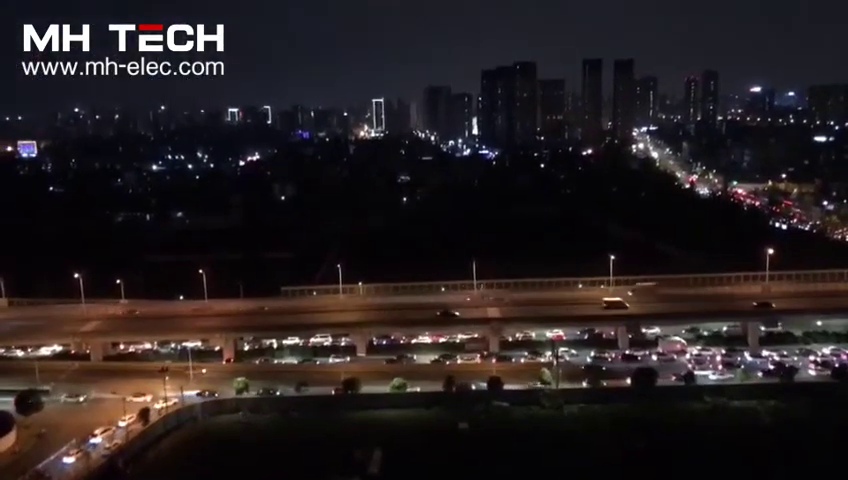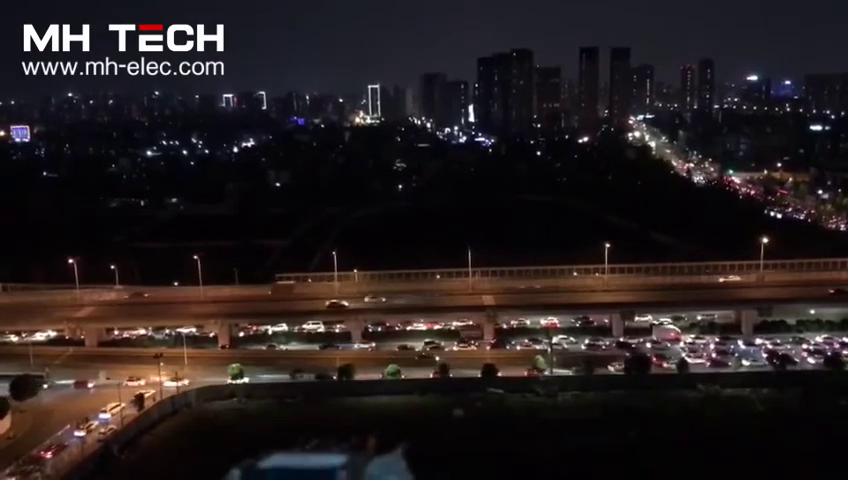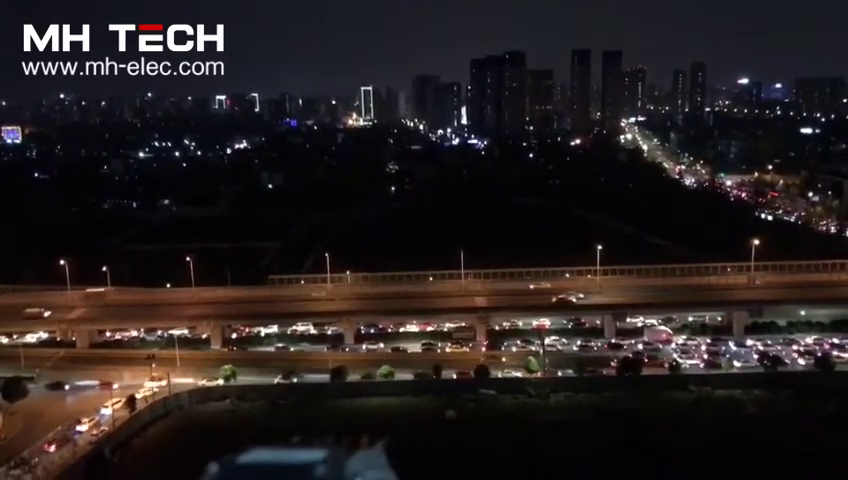Friends, as you see now, we are testing our Ms.Lemon camera in the dark night, and now in our city it is very cold. You can see this is our newest Ms.Lemon camera. We use advanced technology to make the NETD less than 20 mK.